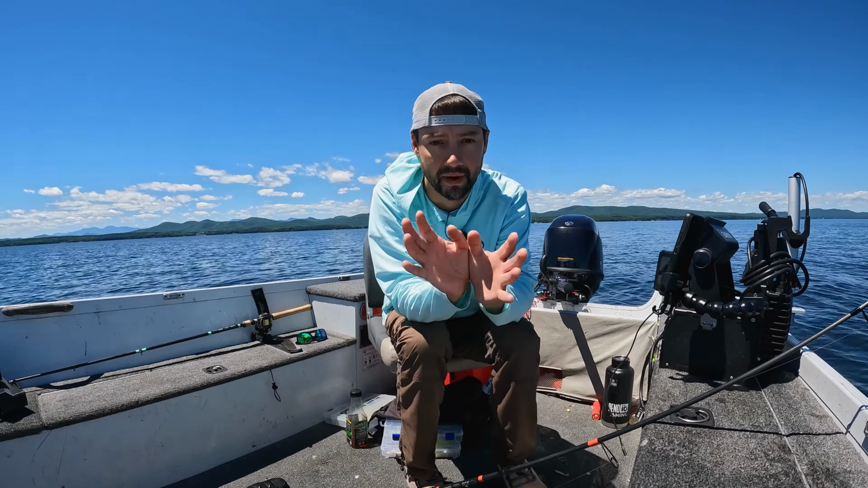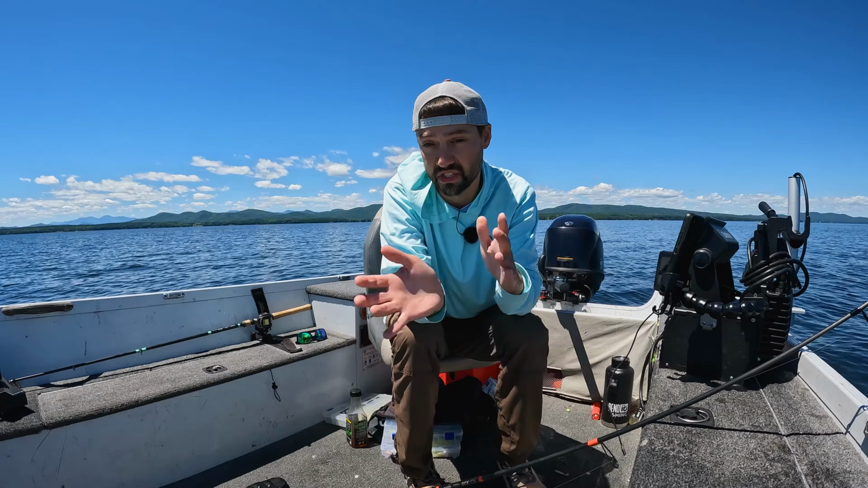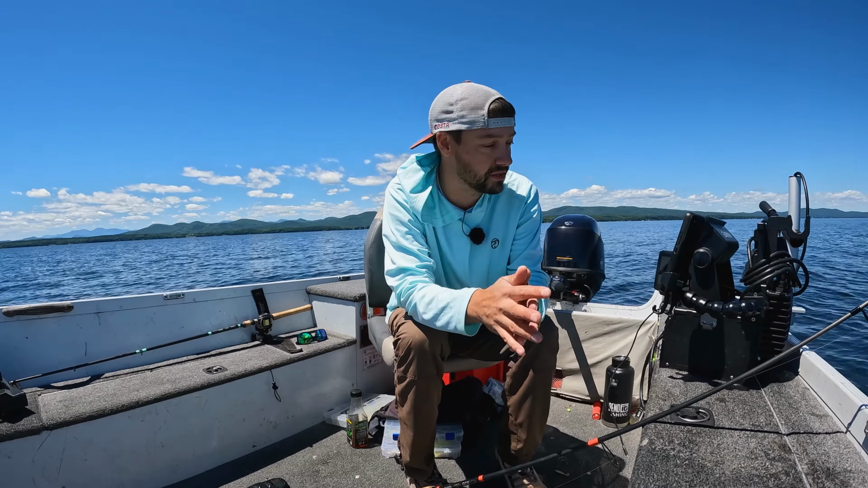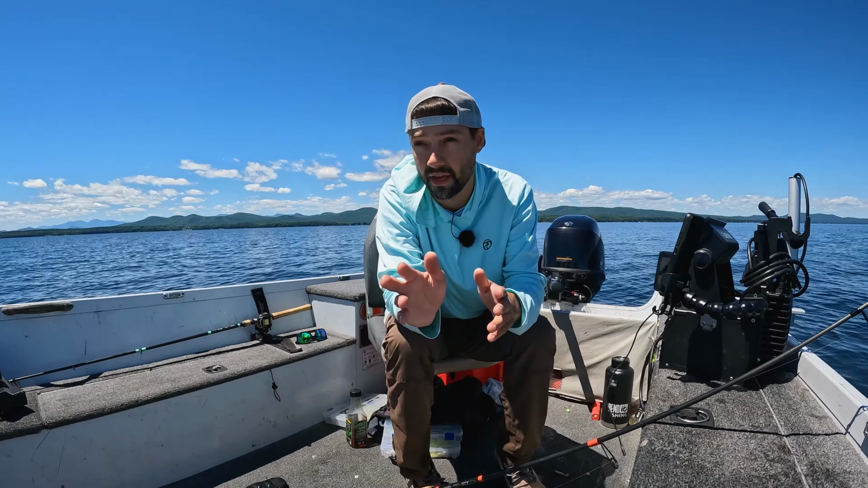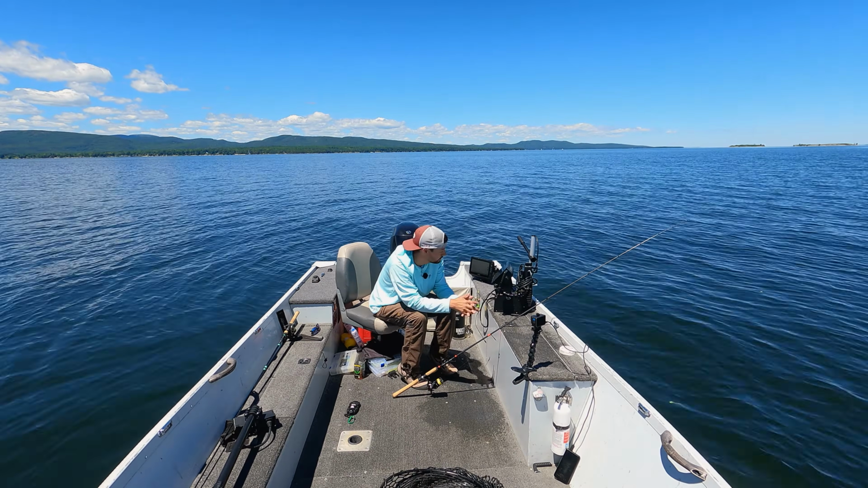I'm gonna show you guys how I break down and fish humps for summer lake trout. Now we're jigging, we're not trolling. That's the best way to target these really deep lakers. They're down anywhere between like 70 to 130 feet right now. That's as deep as I'm fishing.